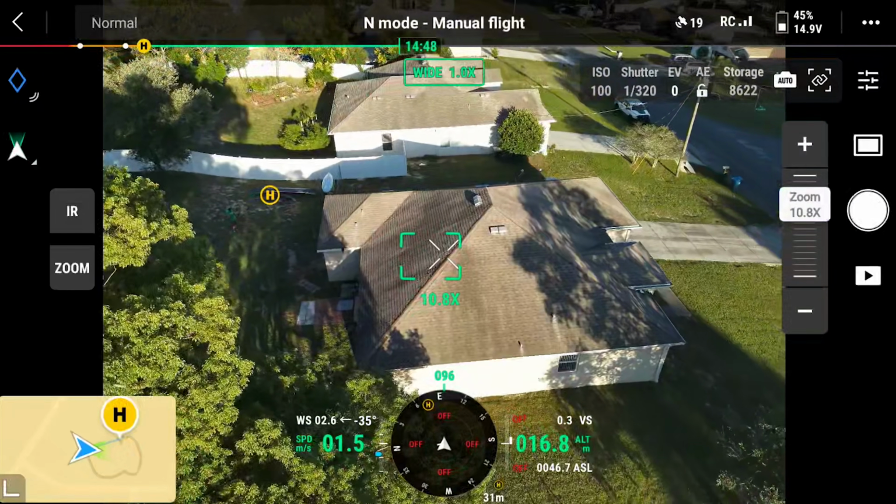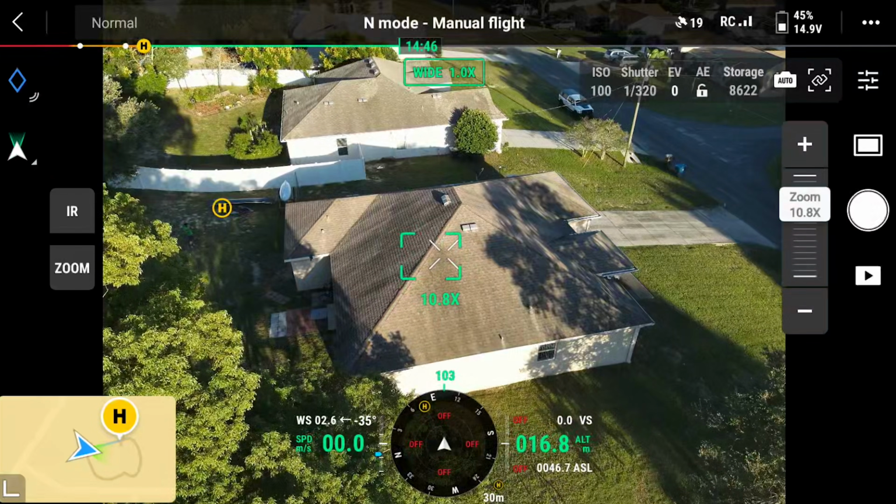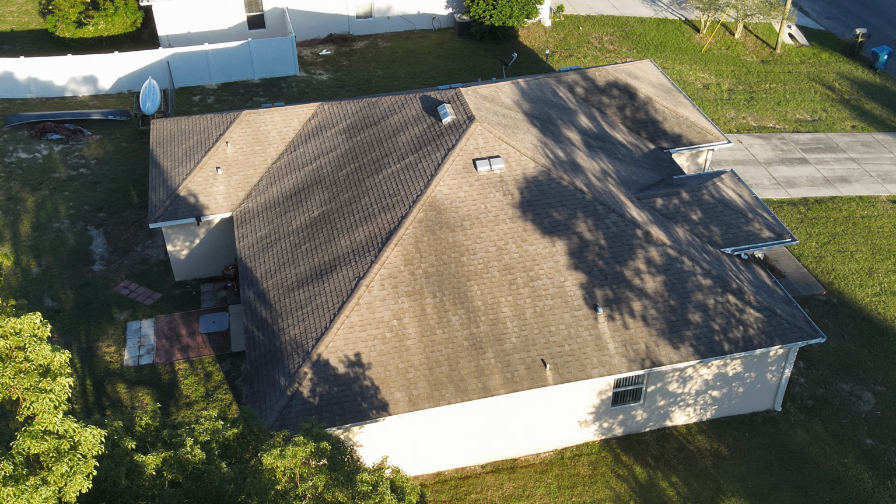additional information. Now, the reason why I'm taking 4 different shots here from different angles is because this roof is on a pitch. Sometimes if you take just one angle, you're not going to be able to see all the details of the opposite side of the roof. So it's really important to capture an image all the way around. Most insurance companies will want 360-degree photos of a roof.